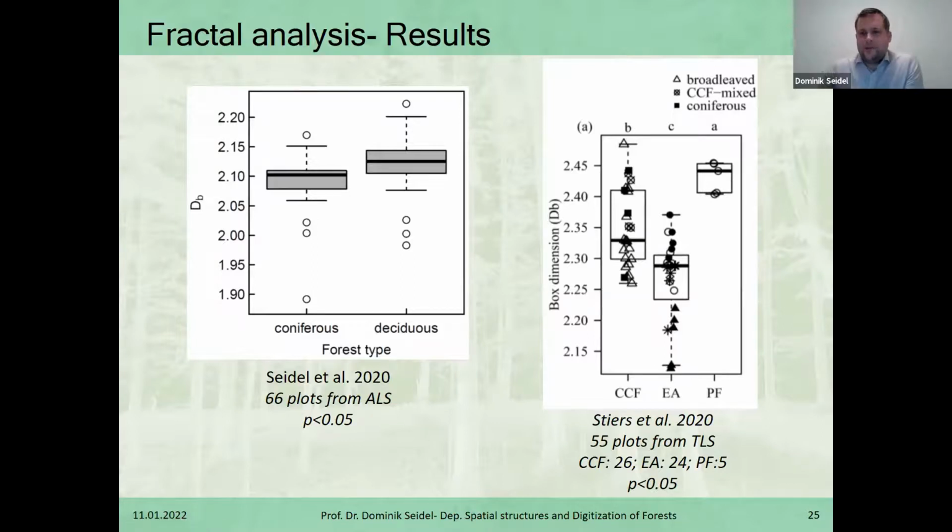And actually, as you can see here, with levels of almost 2.45 as a mean, quite close to this theoretical value of the Menger sponge, which was 2.7. So great complexity for natural forest and reduced complexity as a result of management. There are very few exceptions here where we really have continuous cover forests that consist of 16 different tree species.